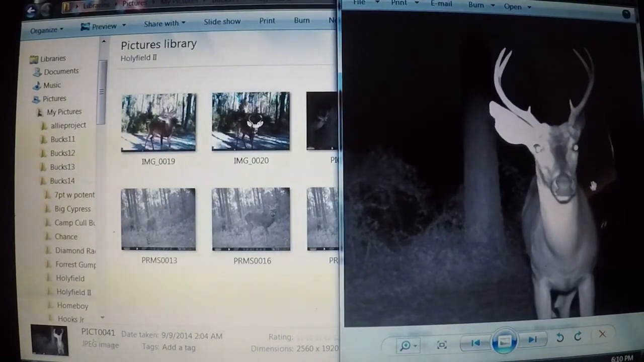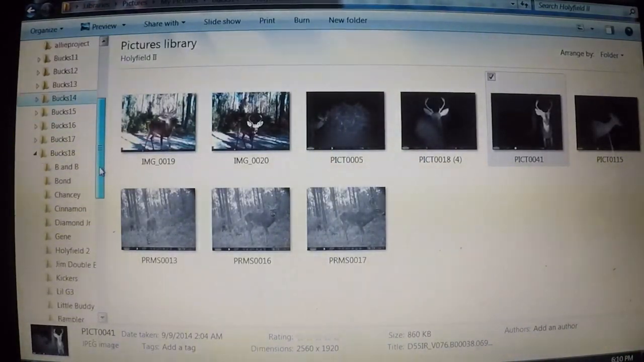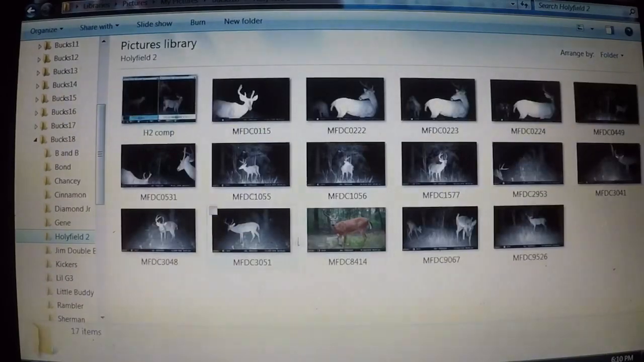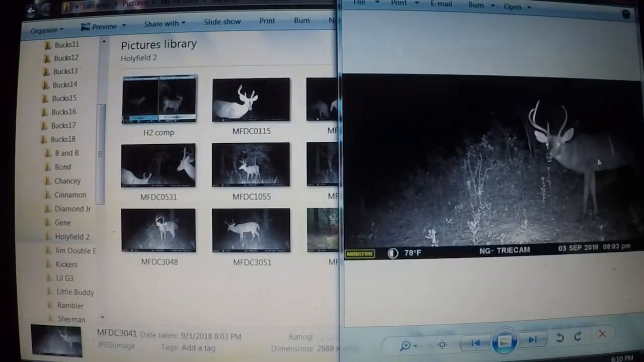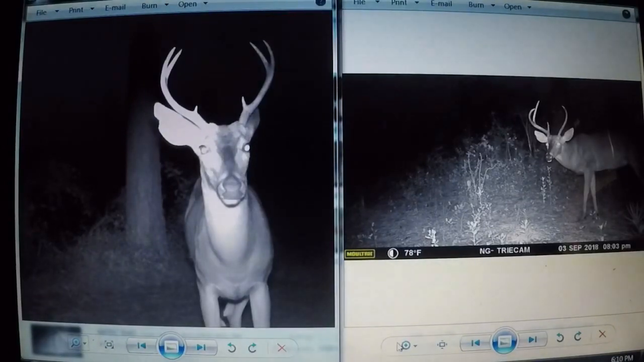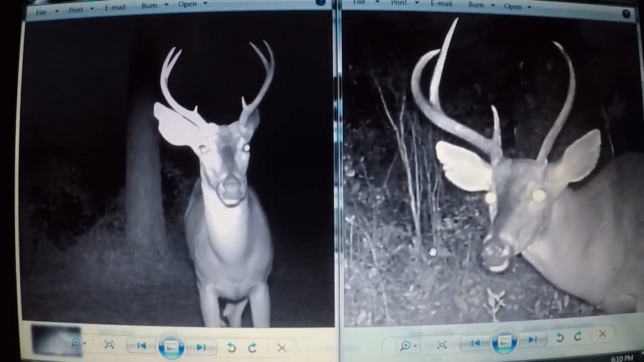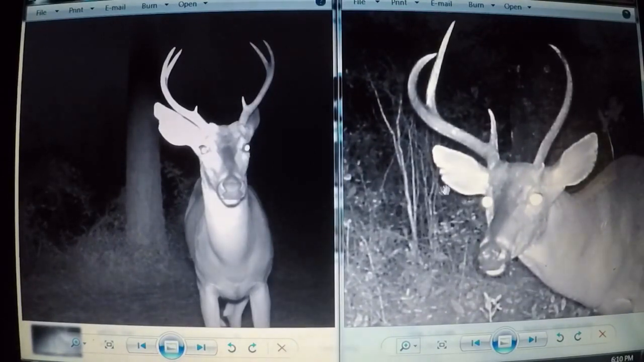I'm still going to say he's at least 2.5 years old right here. But with that rack, it's going to be hard to distinguish him if he blows up. So I've still got him on camera now. This deer is at least 6.5 years old. But this year he has a pedicle issue. In fact, I'll move this one over here. The reason I named him Holyfield is because he's got a little chunk taken out of his ear.